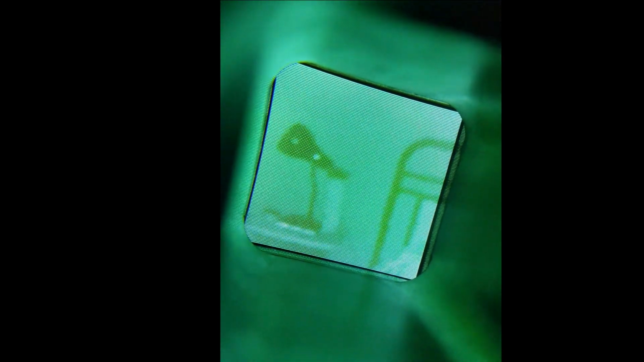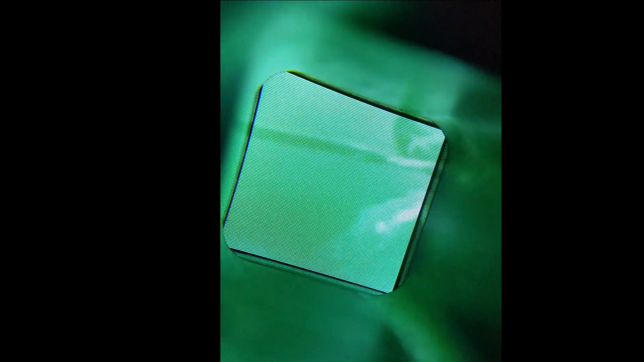Now let's turn it into night mode. And this is why I was kind of disappointed outside, because this looks really good indoors. Can we find our ceiling fan? Yep, there it is. I mean, this looks great. And this is using IR illumination.